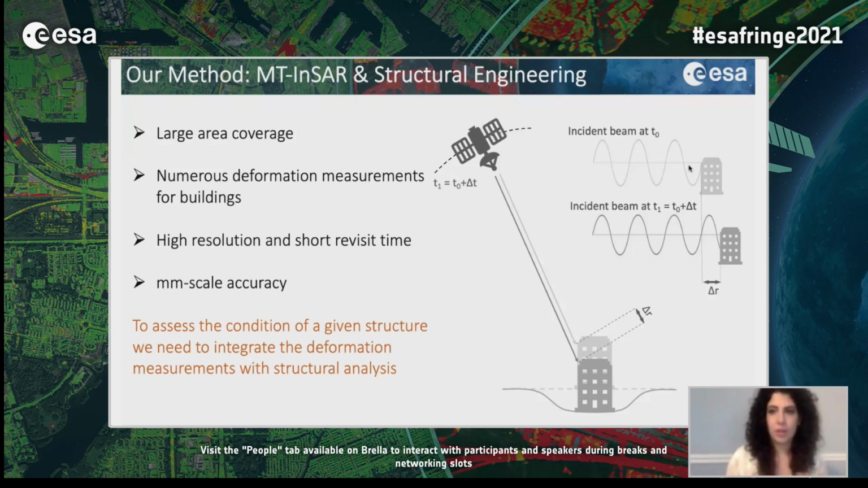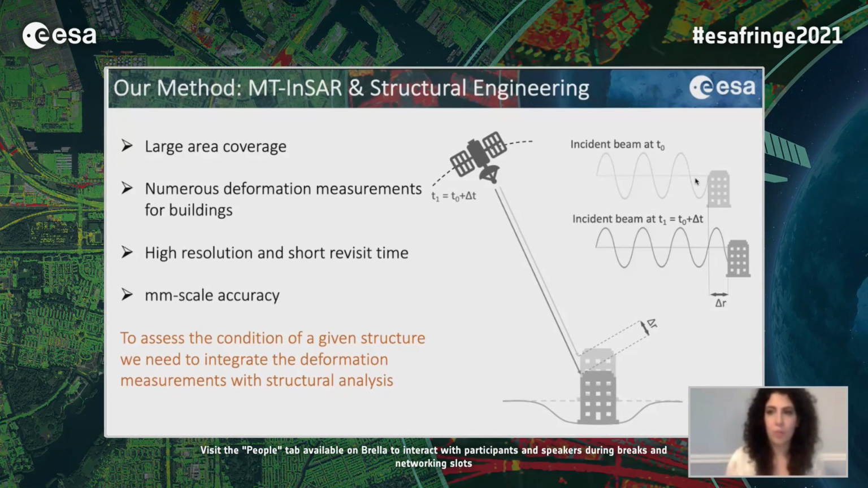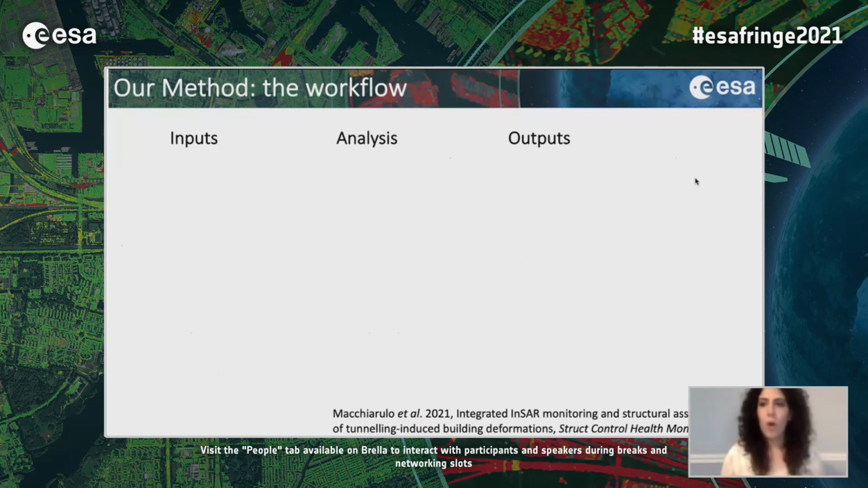However, the deformation itself doesn't tell much about the condition of a given structure. For example, a large displacement does not necessarily produce damage in buildings. So in order to understand if a certain magnitude of displacement produces some damage or affects the structural condition of a given structure, we need to integrate the deformation measurement with some structural analysis. Well, here comes my research and my role. We developed a new method that uses InSAR deformation measurements for the assessment of building damage caused by tunneling excavation in urban areas.